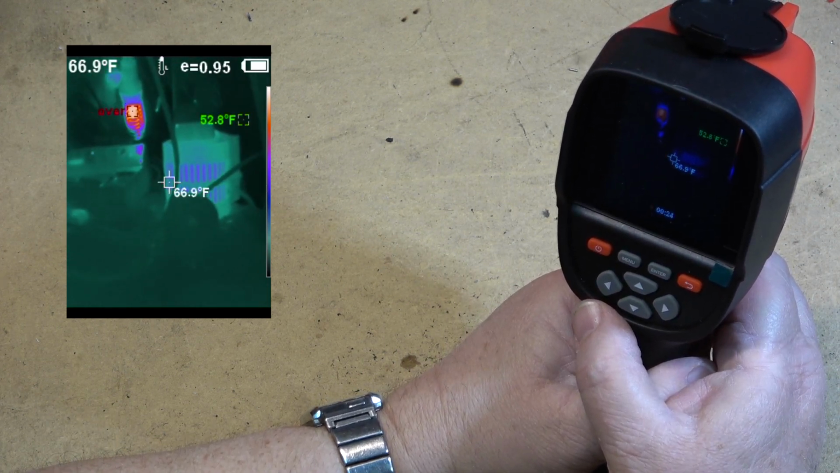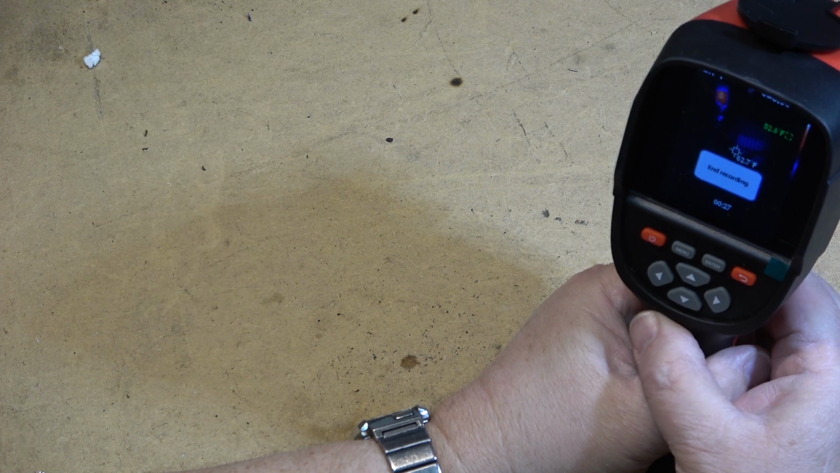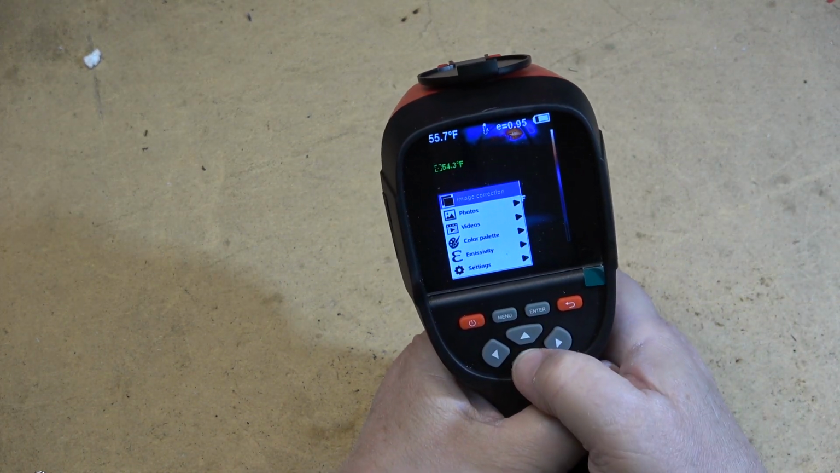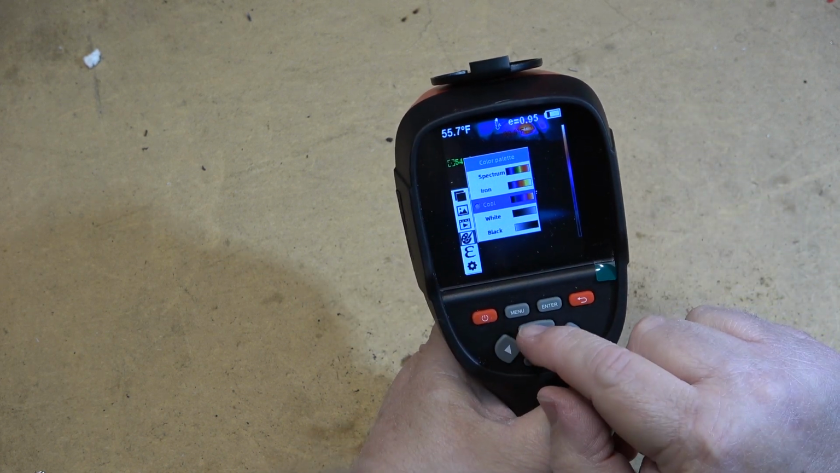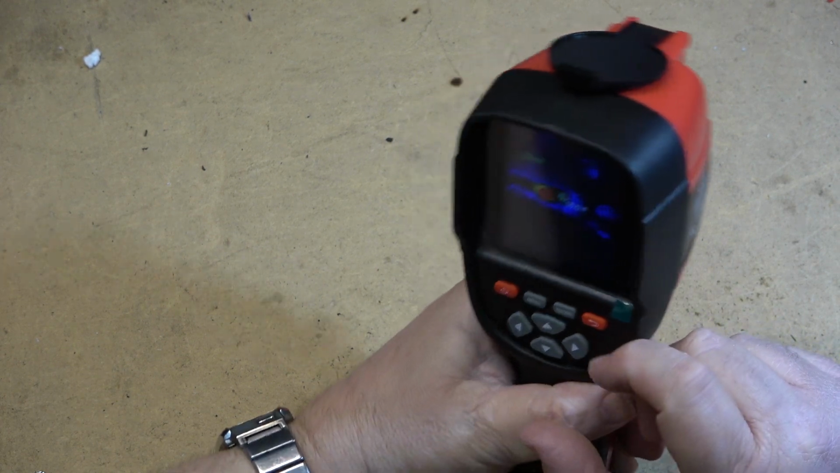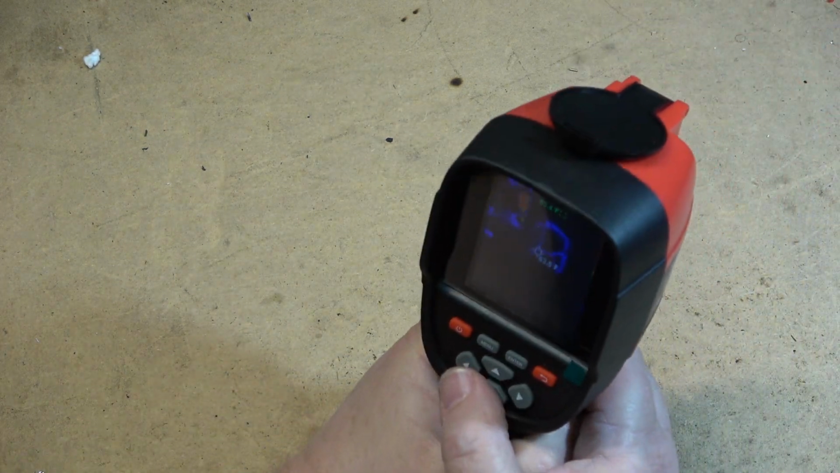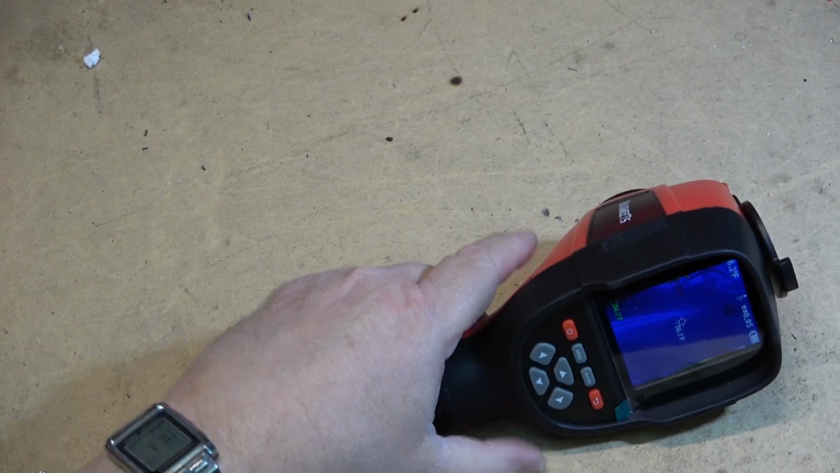So right now we'll change the color palette. I'll stop the recording and I'll go into menu and I go down to color palette, press the enter key. Right now it's in cool. If I go to say spectrum, enter, and then back out of that, we'll now get a completely different view. And again, I can select the overlay.